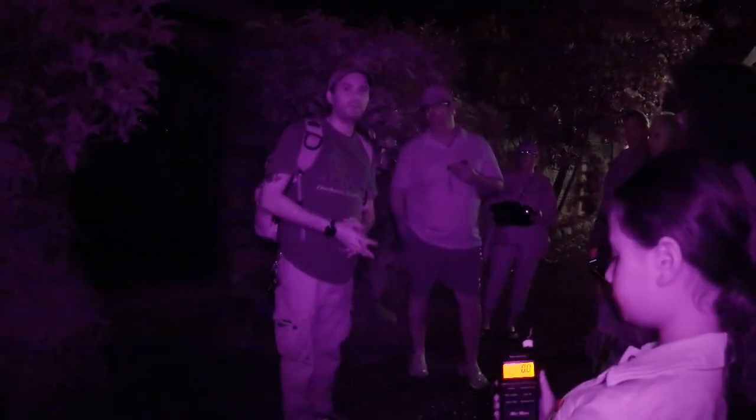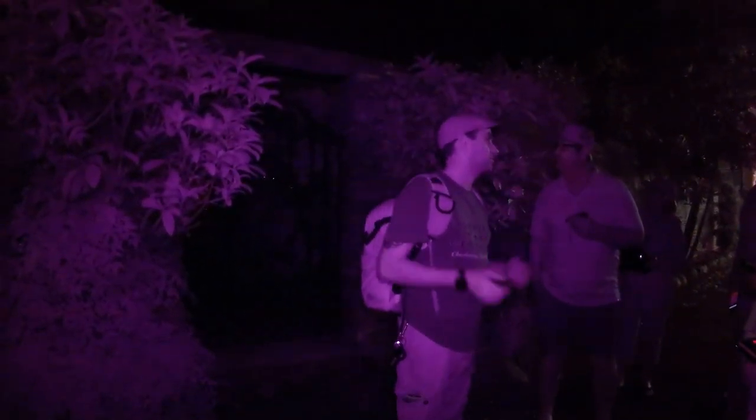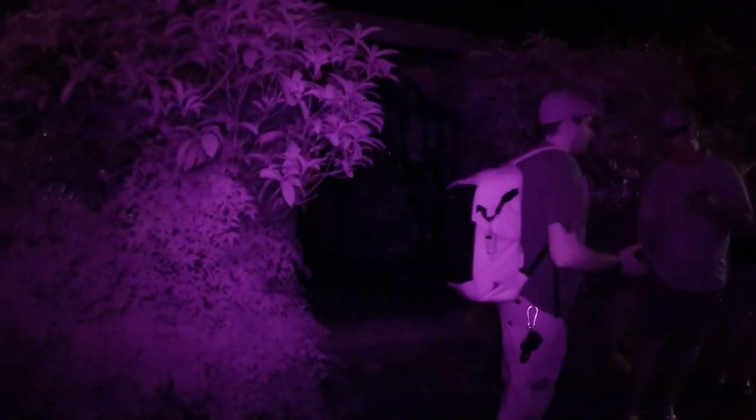The wrought iron itself wasn't there, but the archway definitely was. You can see that the brickwork is definitely original because it matches everything against the wall, but the wrought iron was probably put there in the early 1900s. A lot of people ask me that, and that's my guesstimate just based on the ironwork itself.